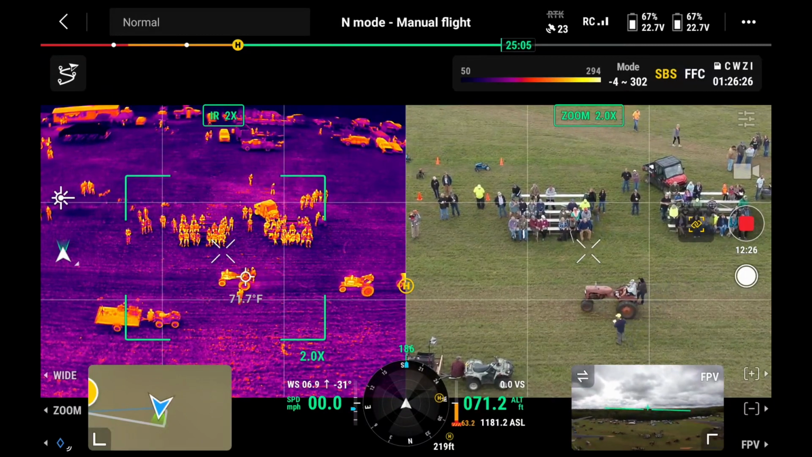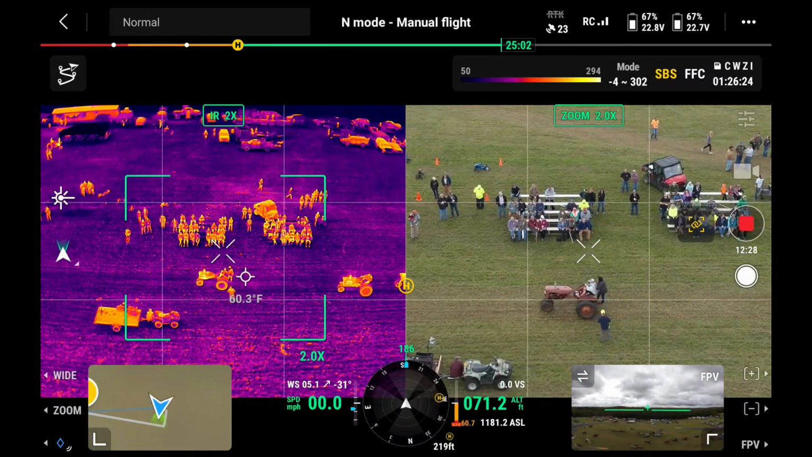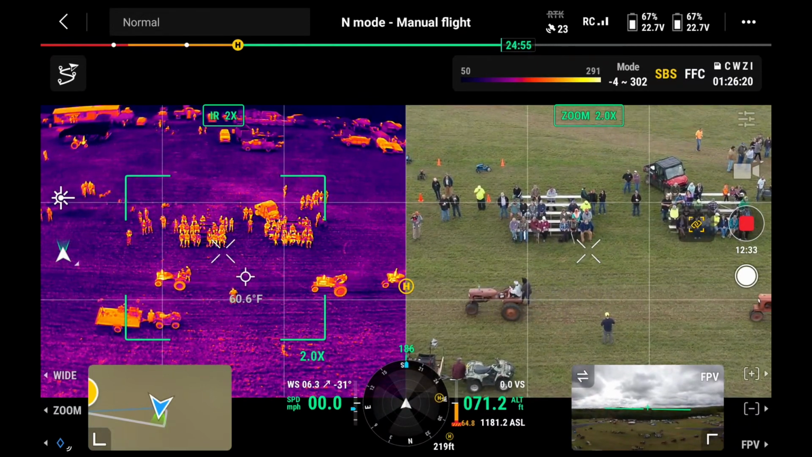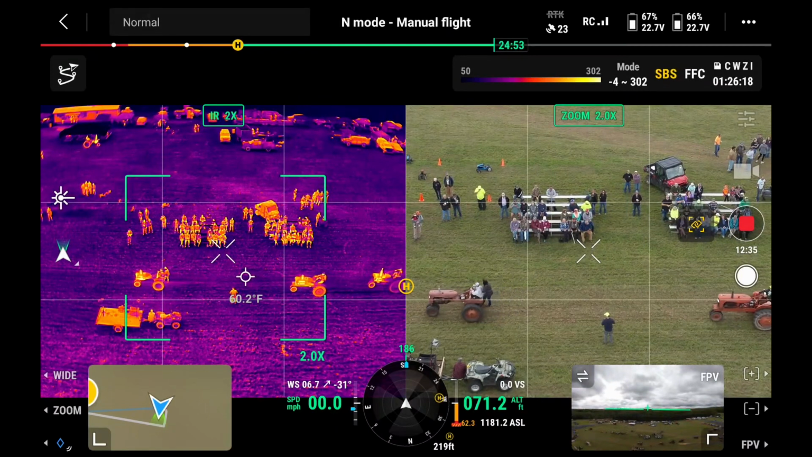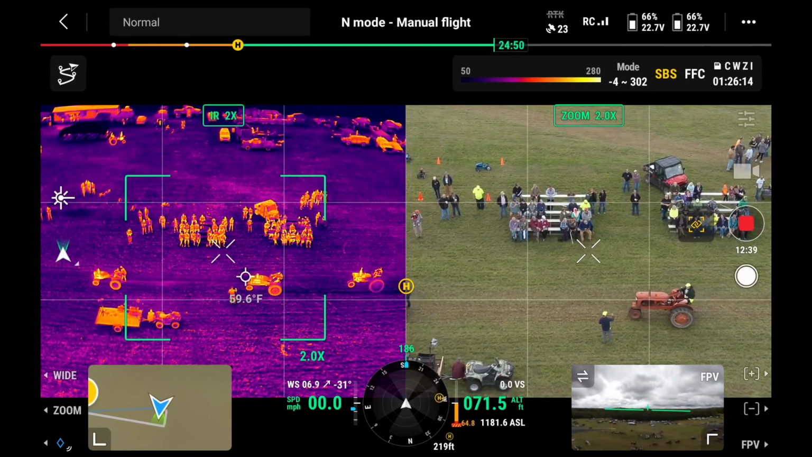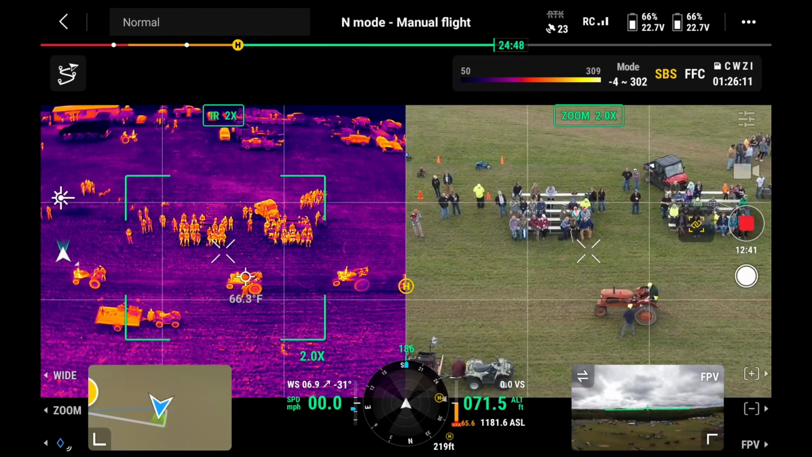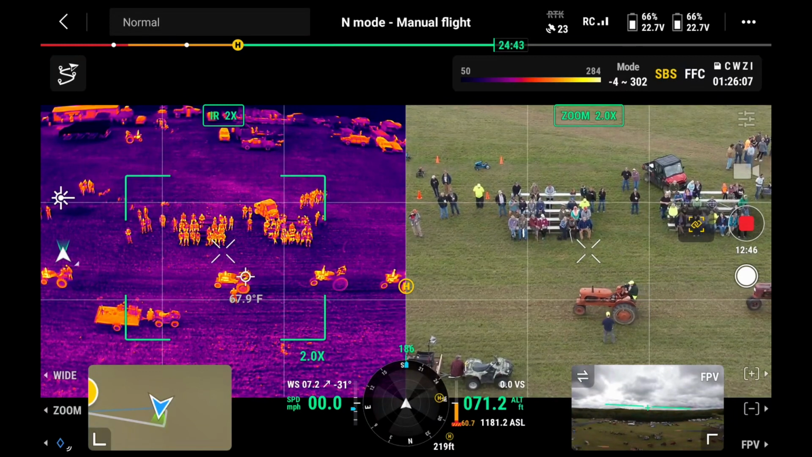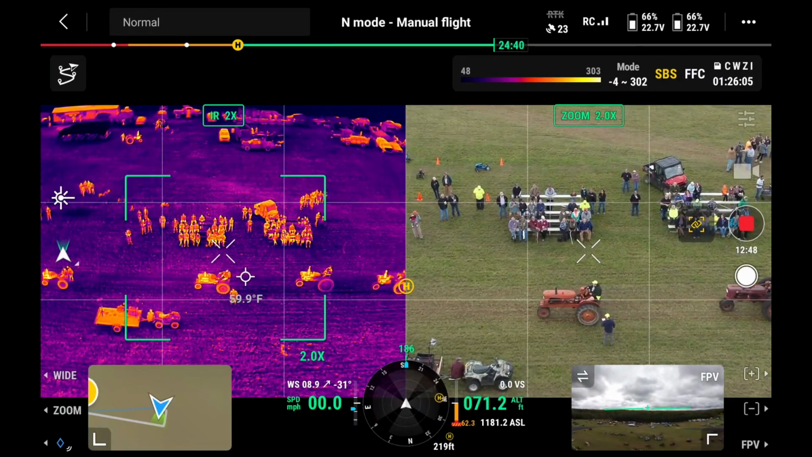Matt's driving a 1947 Allis Chalmers Model C. Another young driver here. Thanks for participating in the parade. Luke is driving his 1950 Allis Chalmers WD.